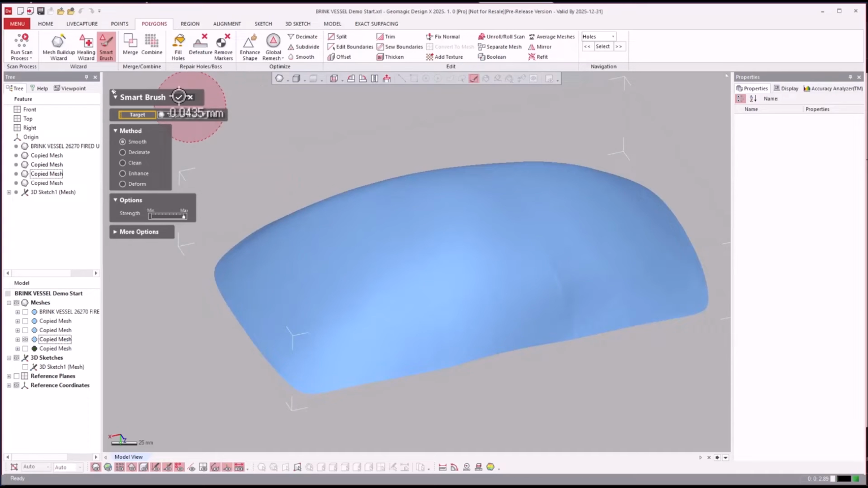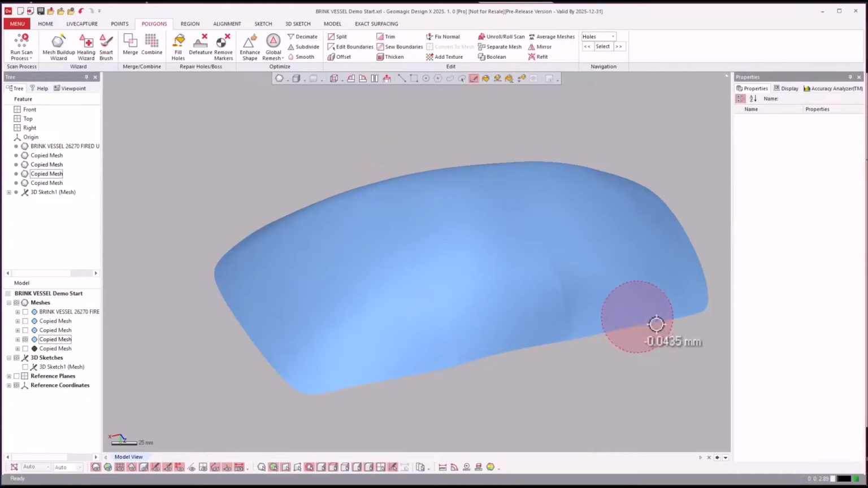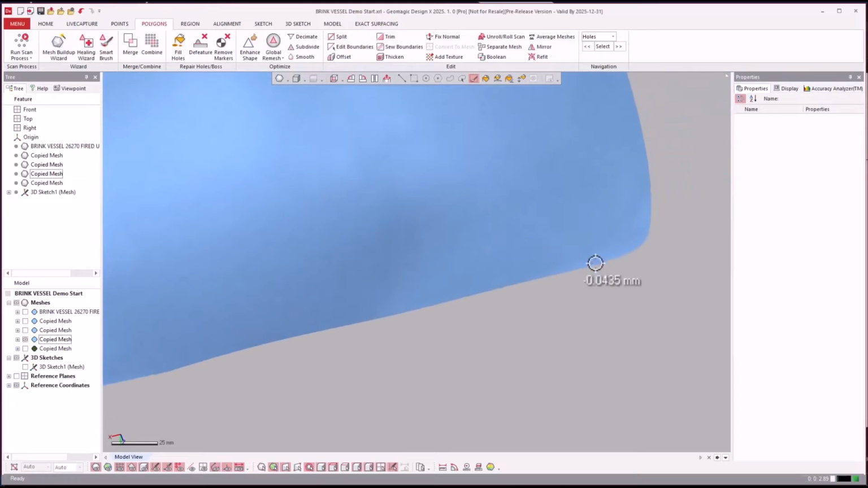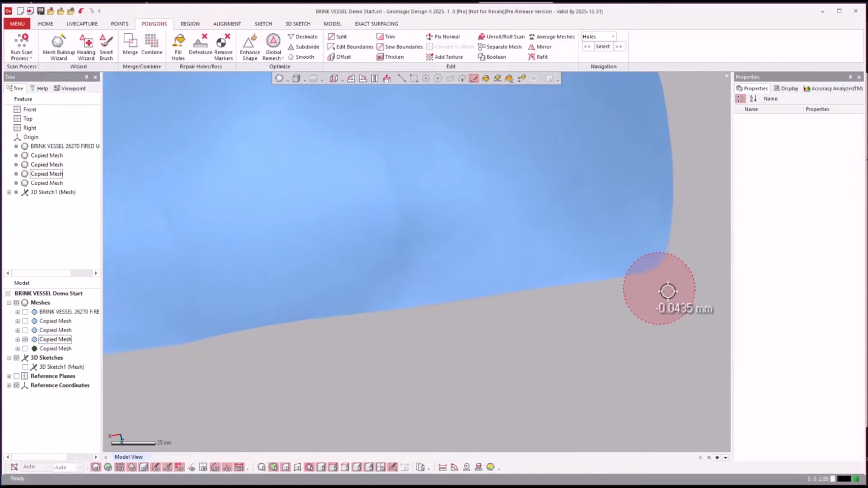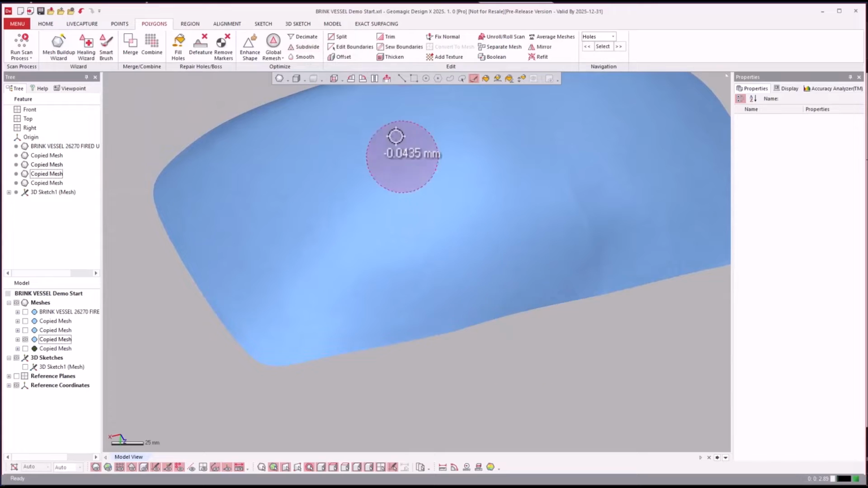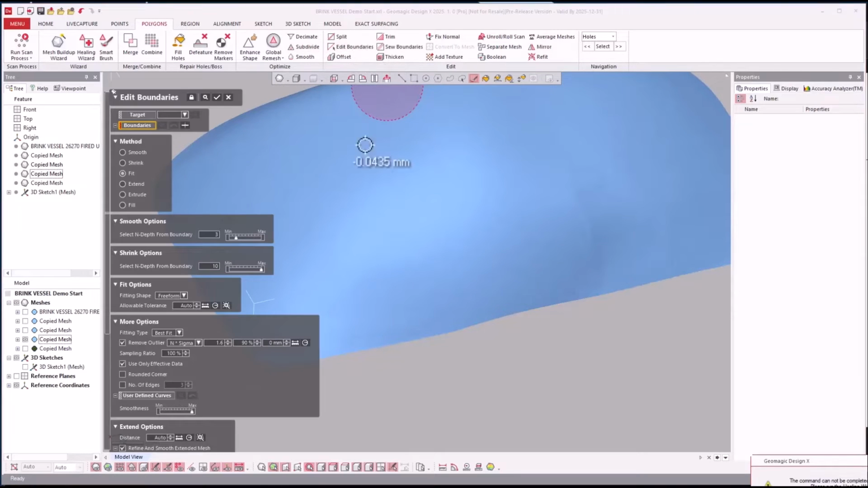The other thing is that sometimes when I do an auto surface to this, if the edge is ragged like this, sometimes that ragged edge is more intense for the auto surface to fit to. So I also wanted to show a little bit of that. Like you can come in and say edit boundaries.